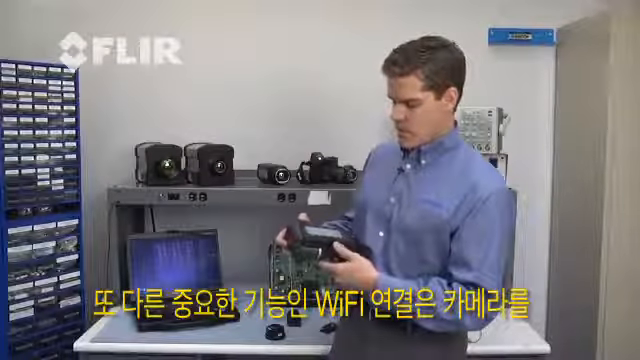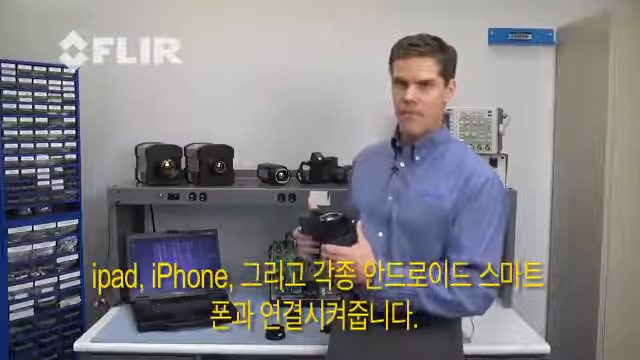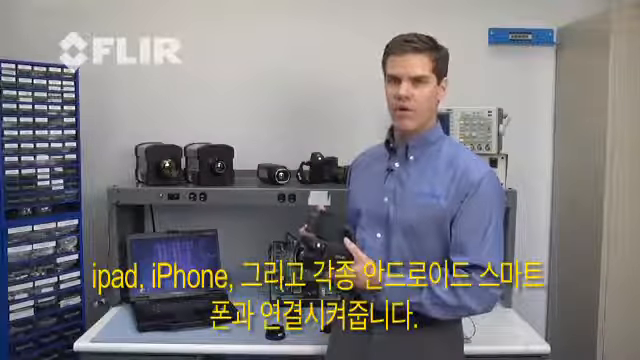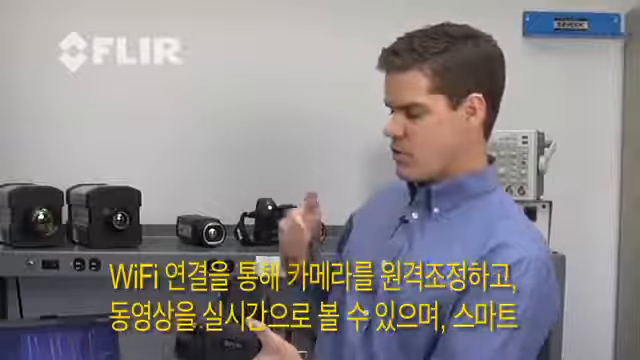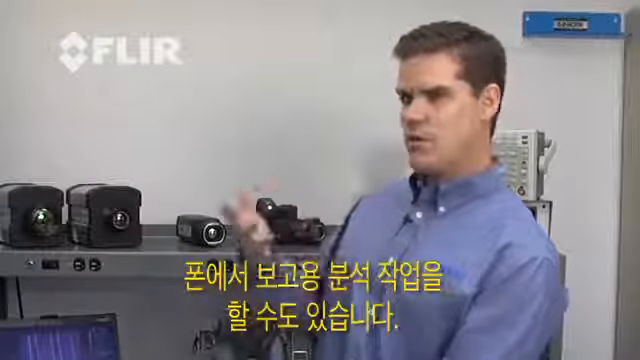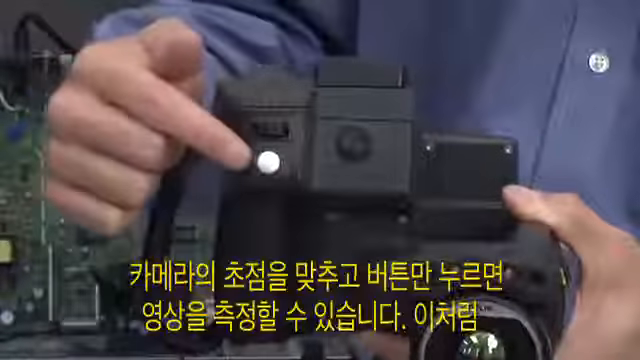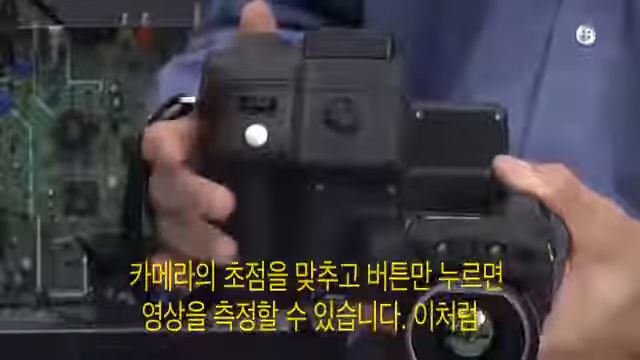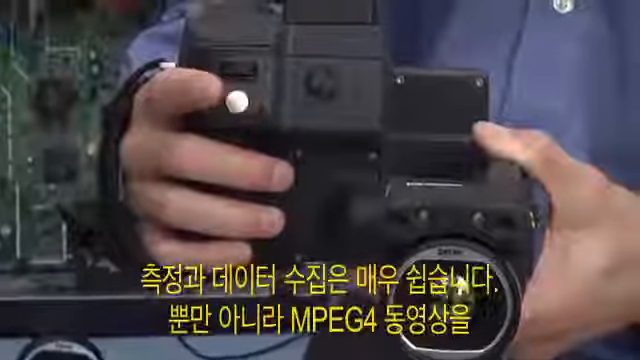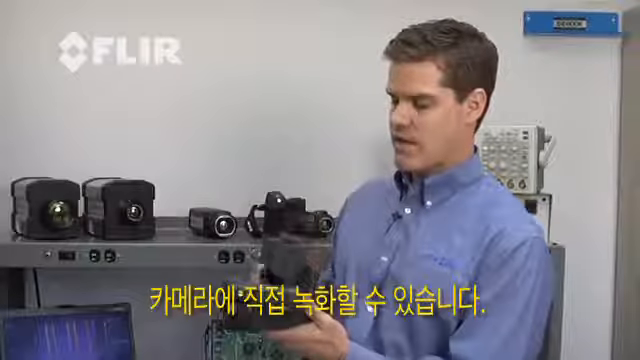Another great option is Wi-Fi connectivity to FLIR's iPad Viewer app that works on the iPad, the iPhone, or the Android. This allows us to remotely control the camera, view the imagery live, and even do some reporting analysis directly on the iPad. To take a picture, we simply focus the camera and then push in on the trigger. It's very easy to acquire data that way. We can also record MPEG-4 videos directly onto the camera too.